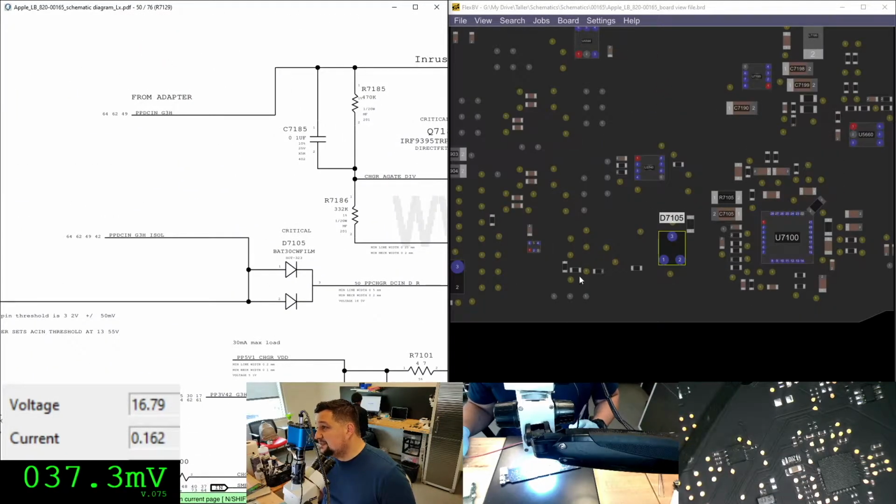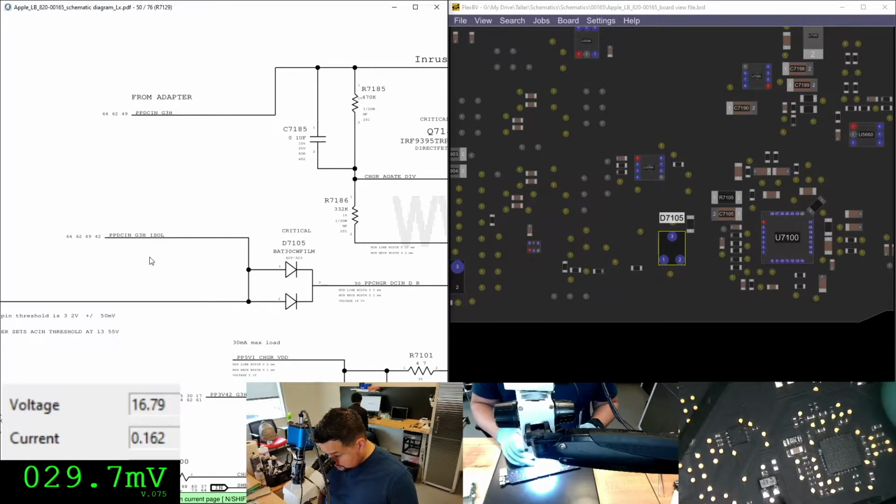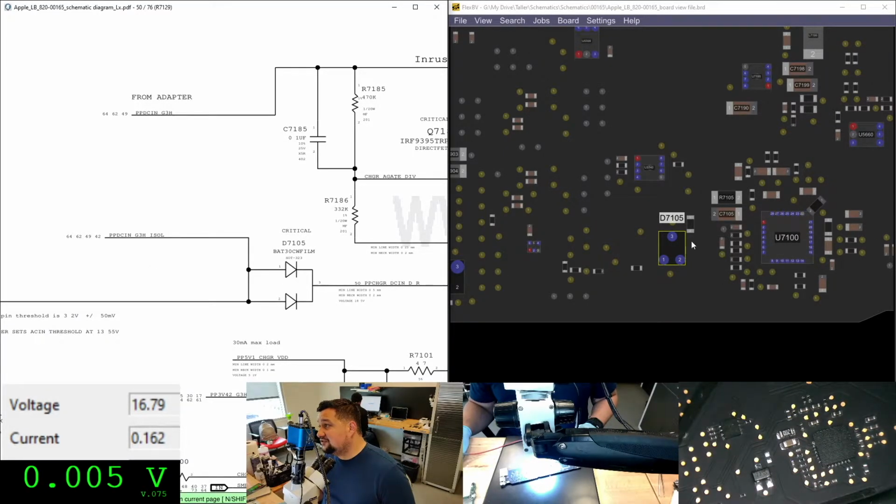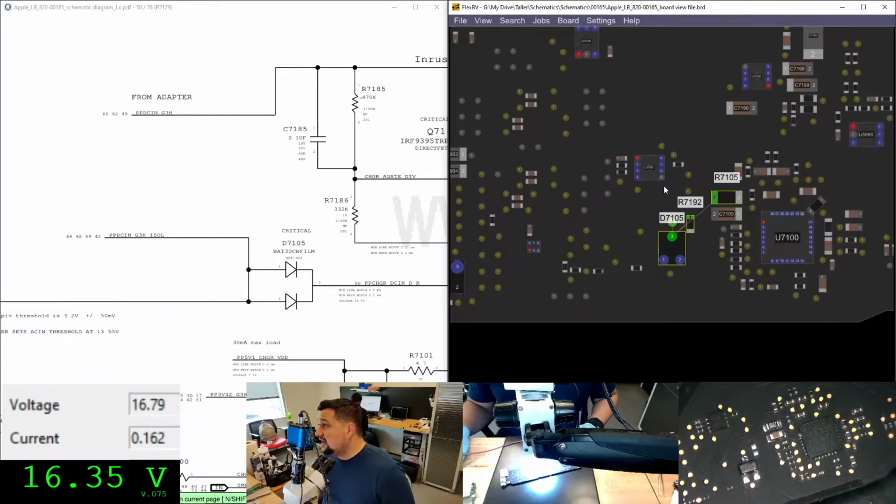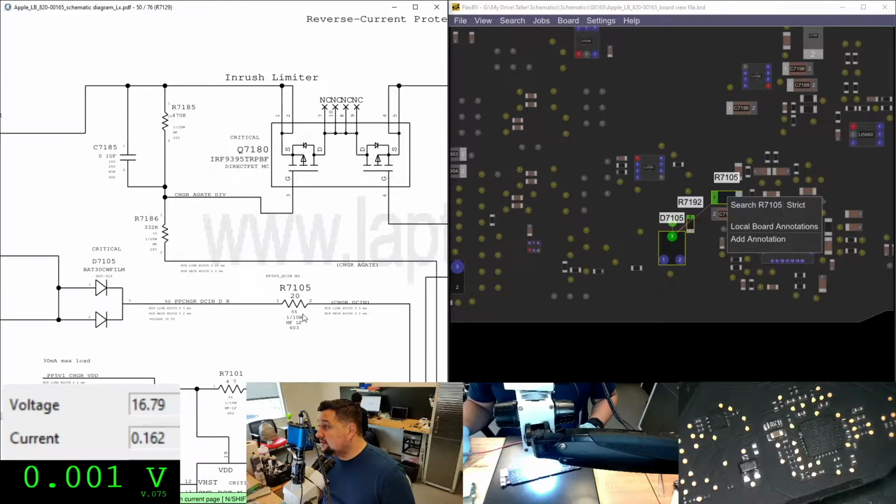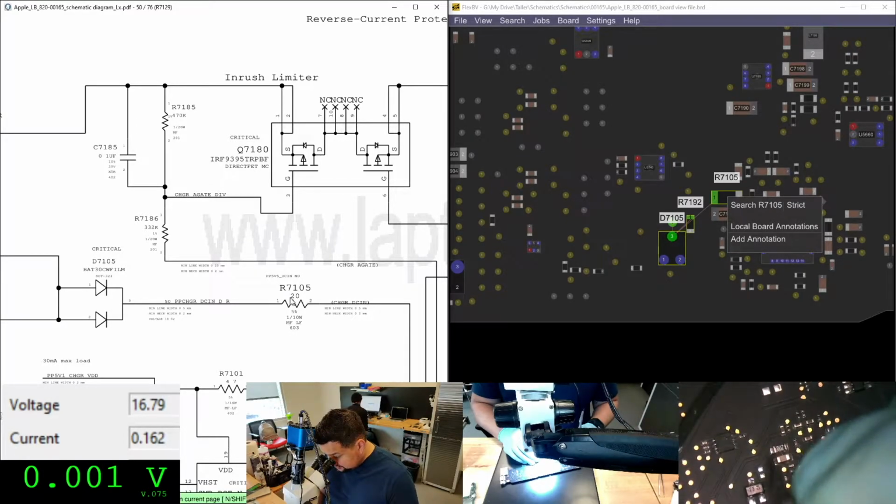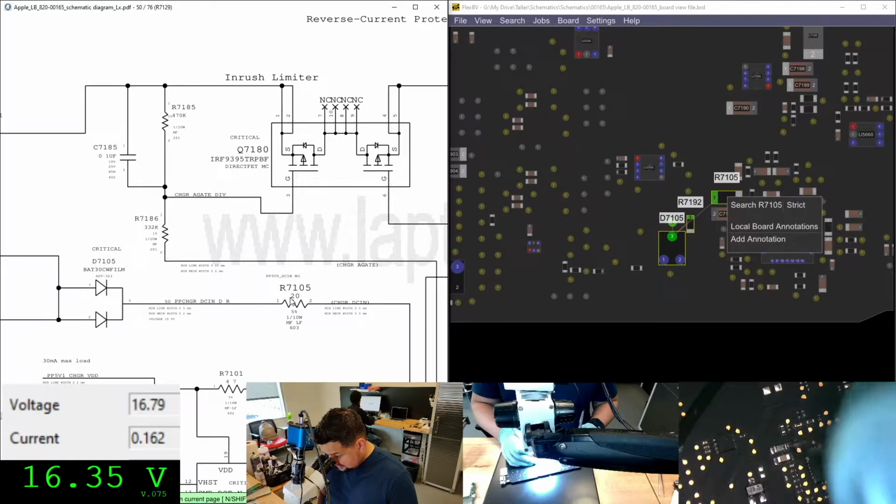We go to D7001 and I check PPDC in G3 hot ISO. I know that one is good. 1669. Now I'm going to check leg 3, PP chart DC in DR, and that one is good too. Then I have R7005. How much is R7005? It's 20 ohms. So I should have almost the same voltage on both sides of the resistor. On this one I have 1635. On this one should be the same.